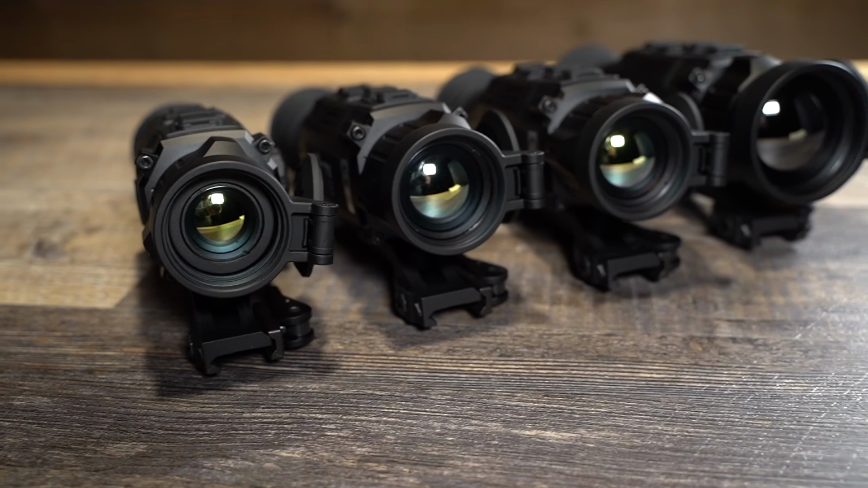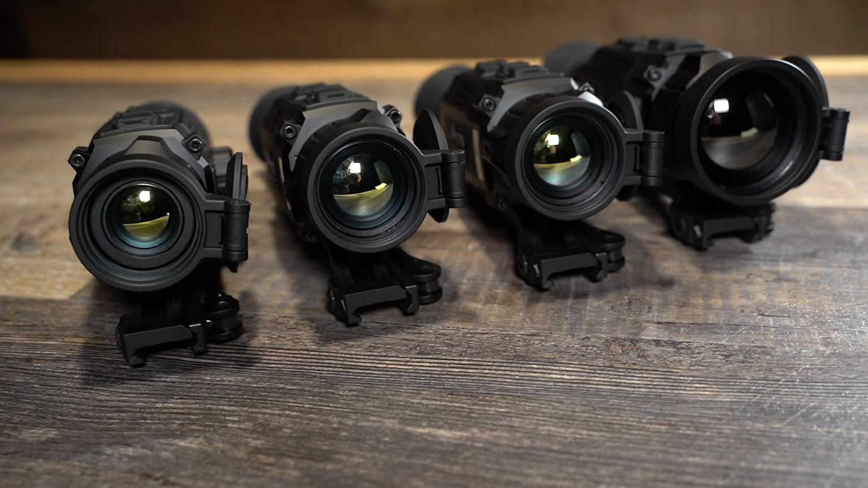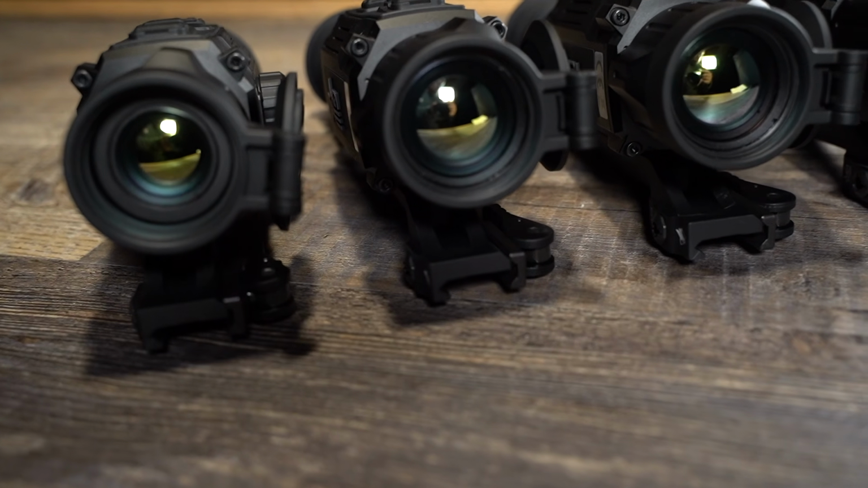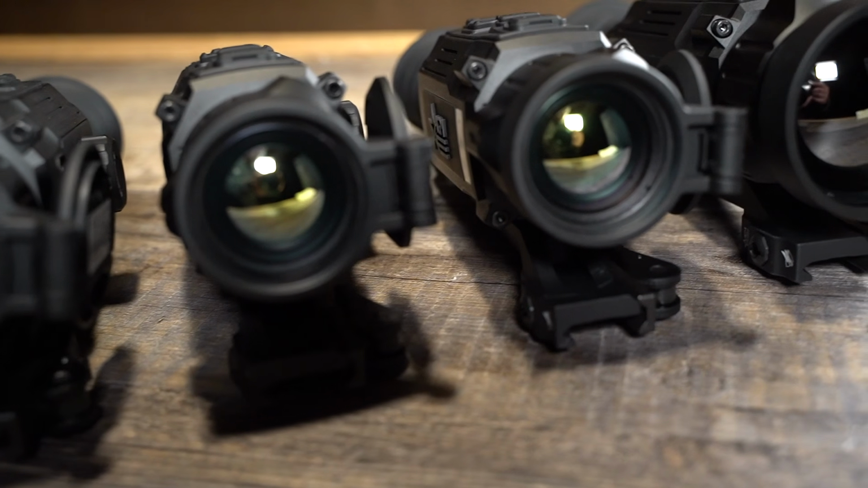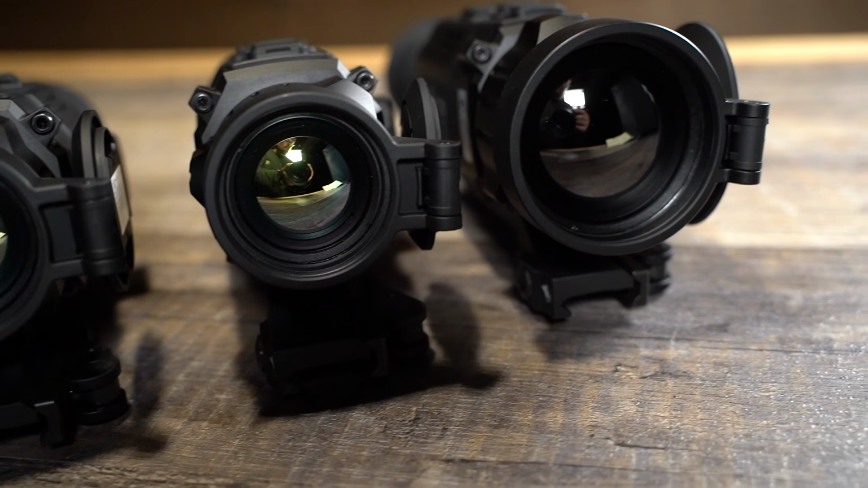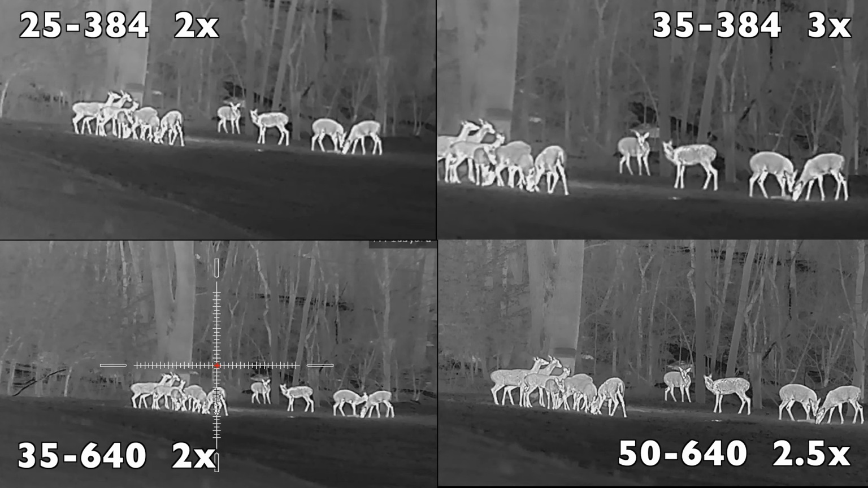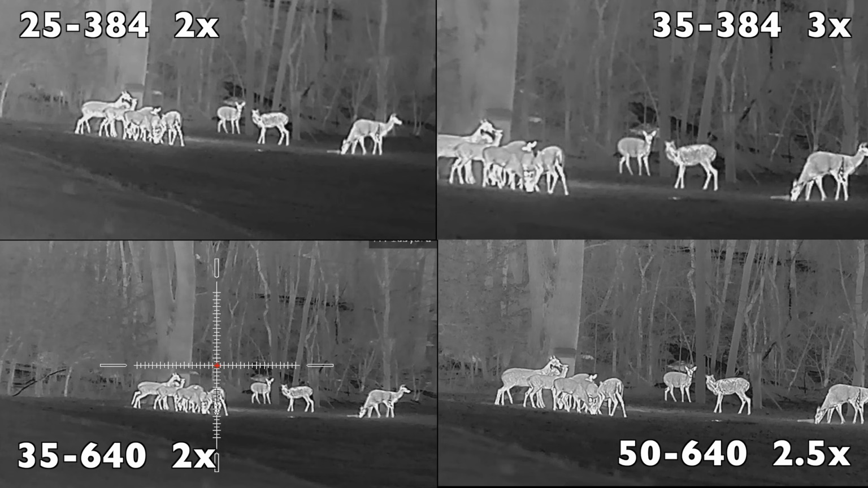I'm about to throw a whole lot of numbers at you, so let me give you what all those numbers mean. The first number is the objective lens, or the lens at the end of the scope. A larger number will give you a larger field of view. The second number has to do with the resolution. Basically, the 640 should give us a sharper, higher resolution image than the 384. Of course, like all things, higher resolution will come with a higher price tag.